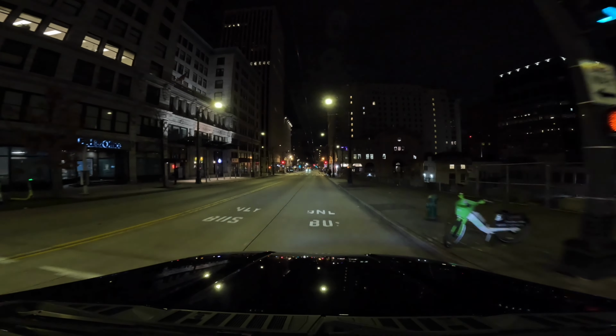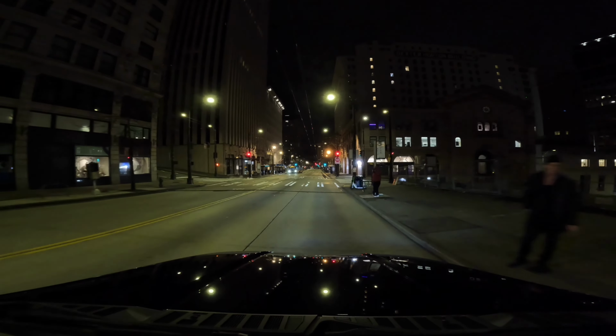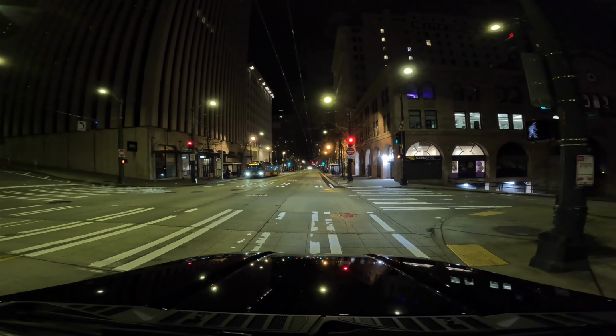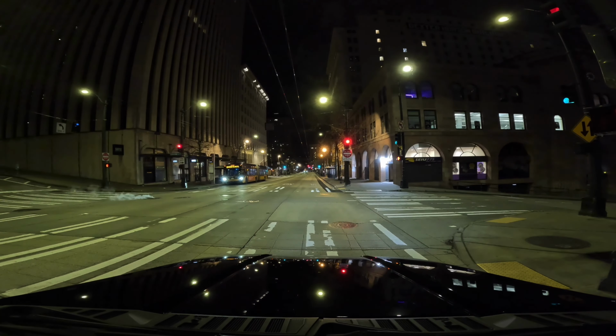All right. So actually not as cold as I thought. We're at 37 degrees. It's getting down to 36 tonight. So tomorrow, low of 36, high of 45.